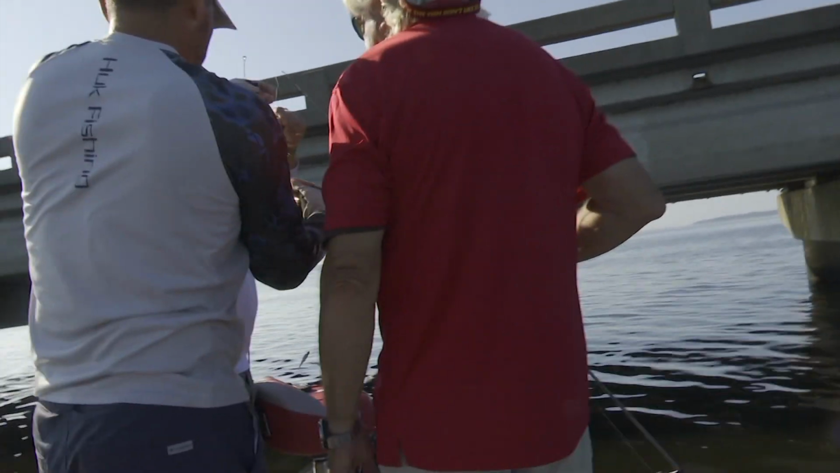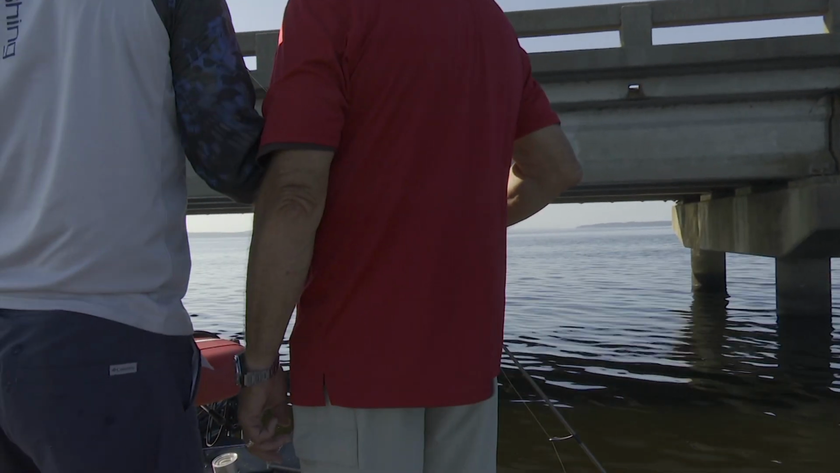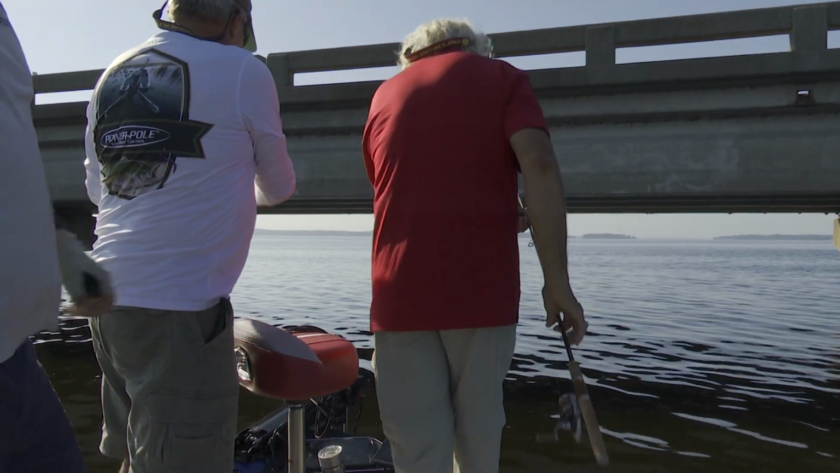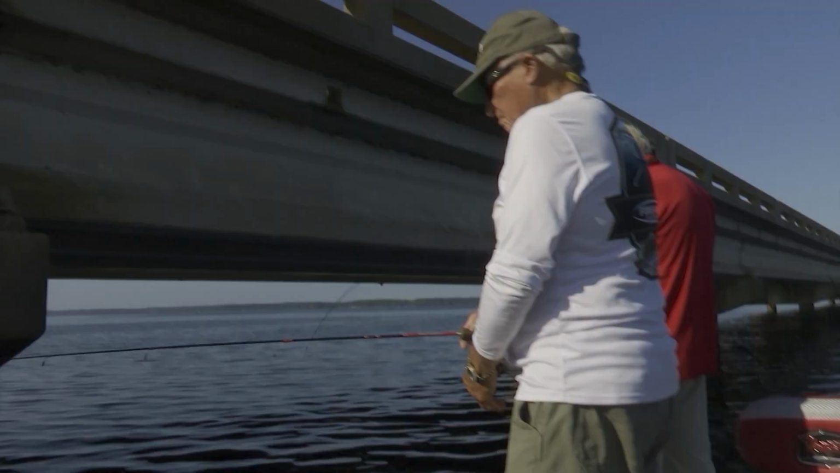I fished with him one time. He had 2 rods hung up at the same time. 2. And he picked up a third one, tried to fish with it. I said, well, you go get the ones loose. Now, don't do that again. Okay. All right, bring us back there. Don't do that again, Roland. There you go.